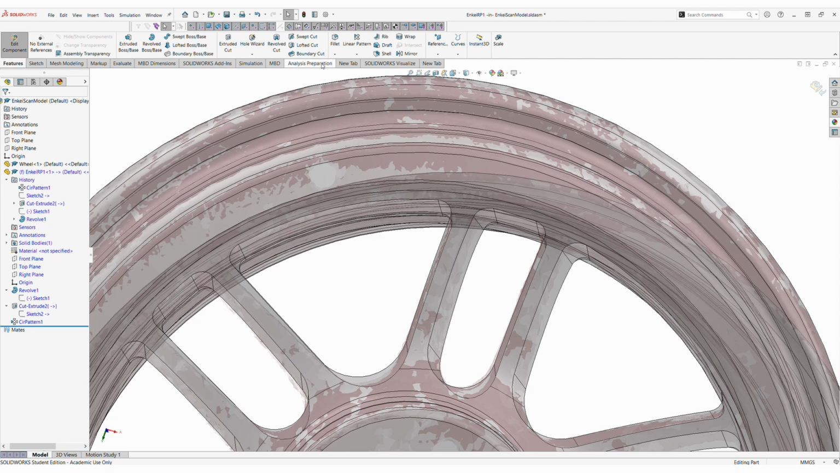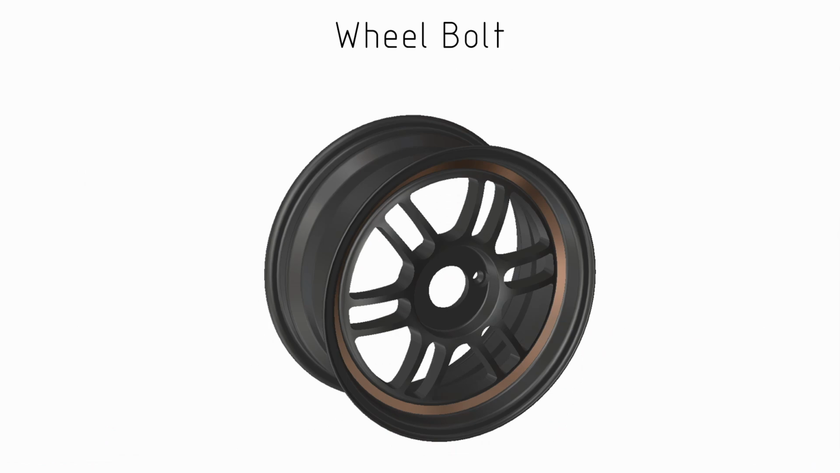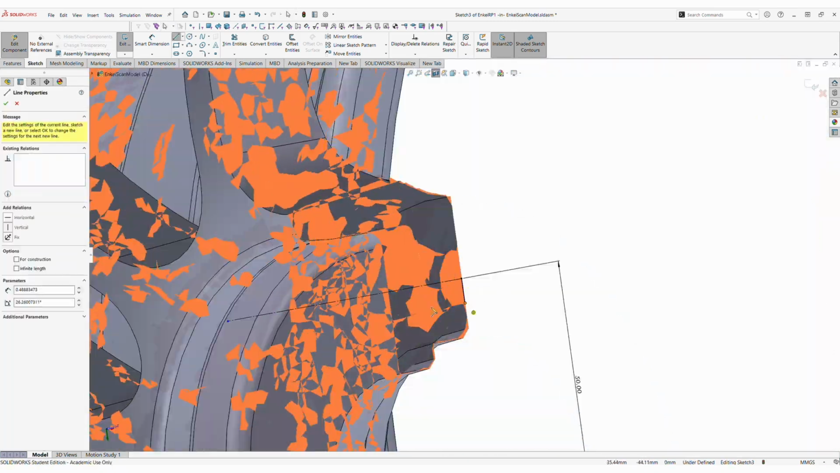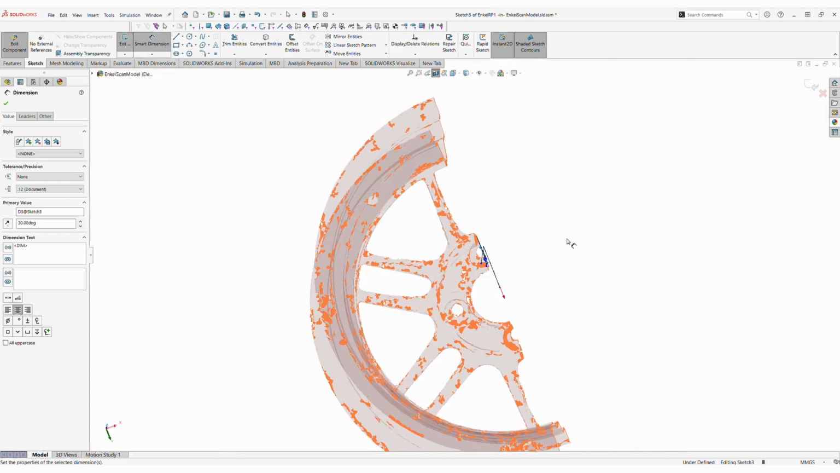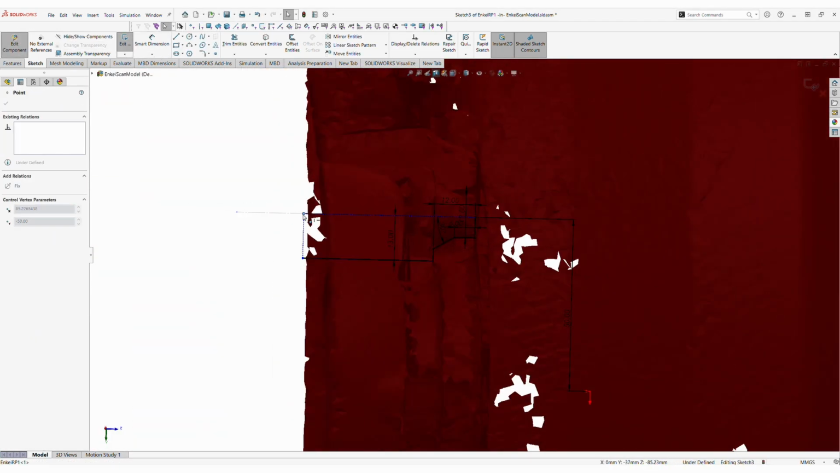The next step that I did was to cut out a wheel bolt, and I did this as a revolved cut so that I could put details around the taper for the wheel bolt. And once we have one wheel bolt, it's a simple step to then do a pattern of those wheel bolts to end up with all 4.